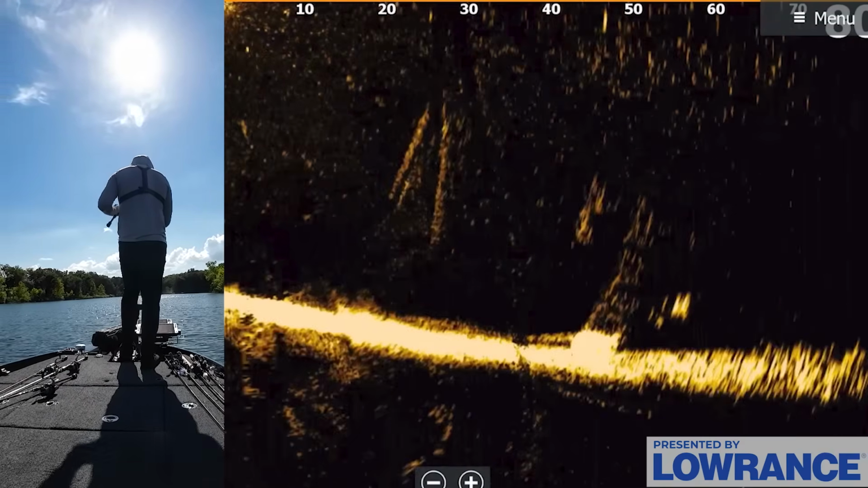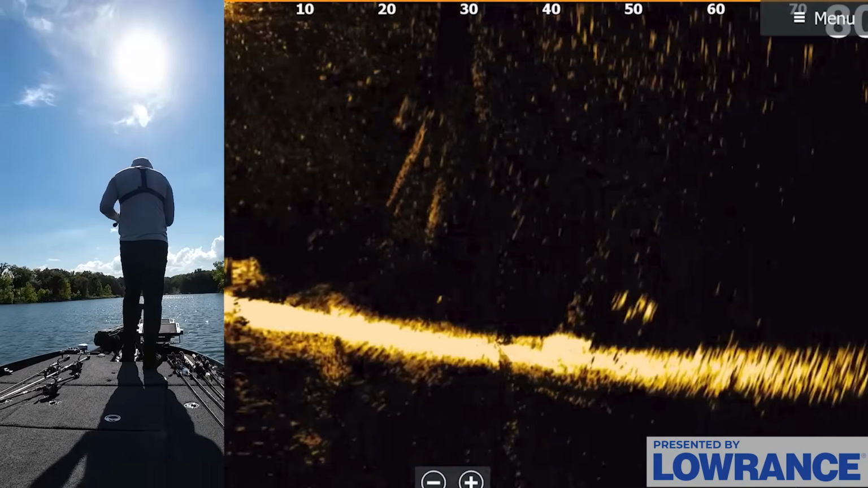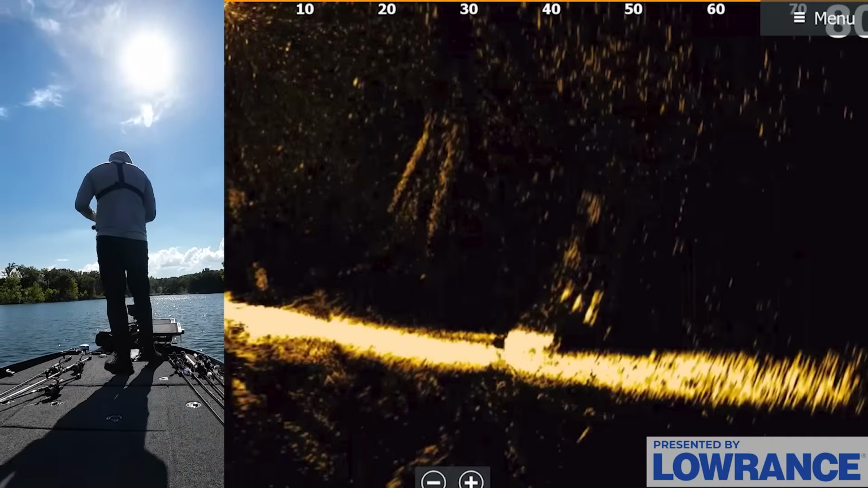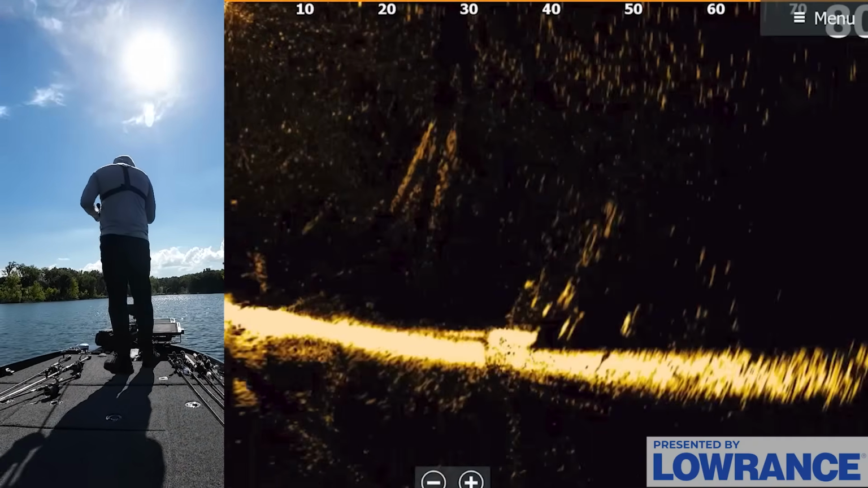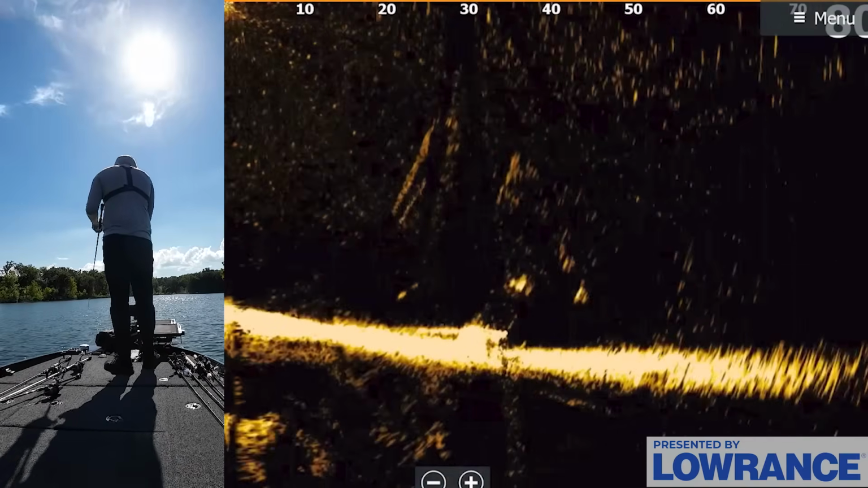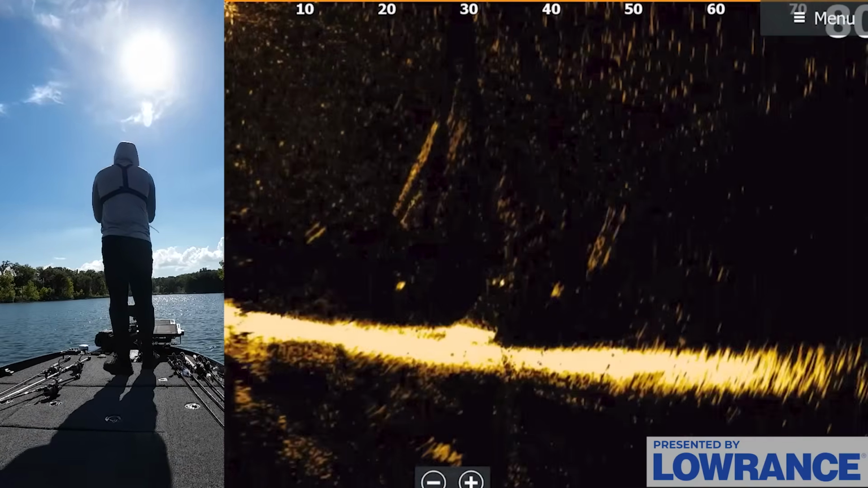If you do see that there's fish in that area and you didn't get one to bite, sometimes I'll make multiple casts, especially if you see a fish all around your bait, and hopefully I can show you that here again in a minute, but there's a bunch of fish in and around this thing. Just kind of swam up to it. I don't know what they're all doing. Let me see if I can get one to bite.